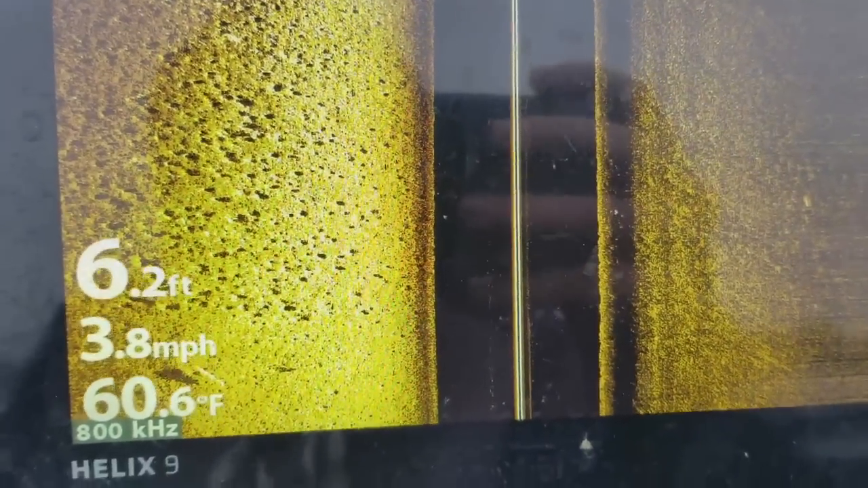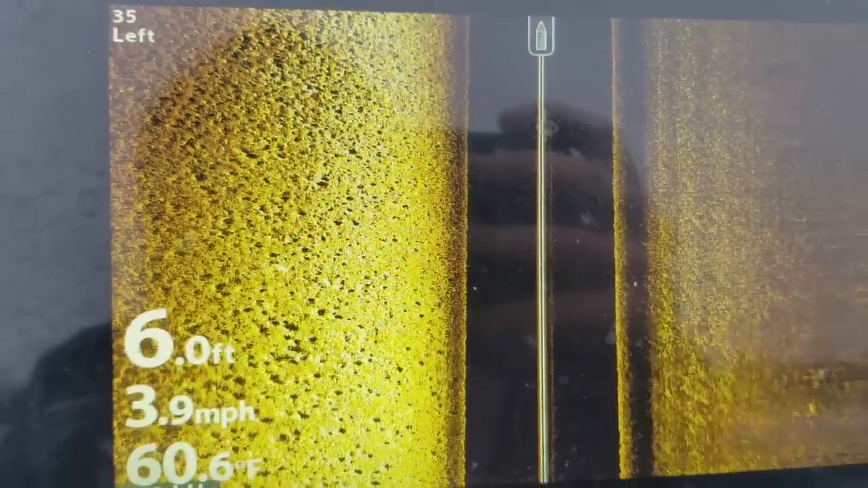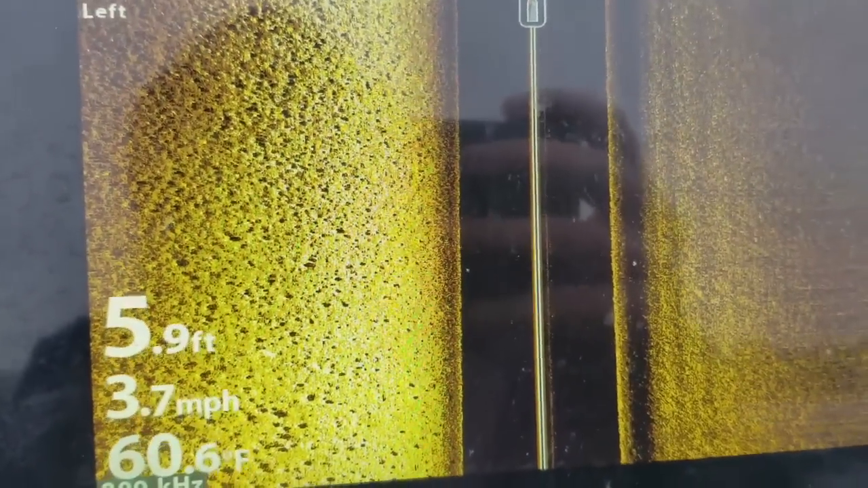The fish are going to leave little shadows behind them, just like this one down here. That was a pretty good example of what fish are going to look like on the unit. That was a good stack of them. We're going to turn around on them, and we're going to get a fish in the boat.